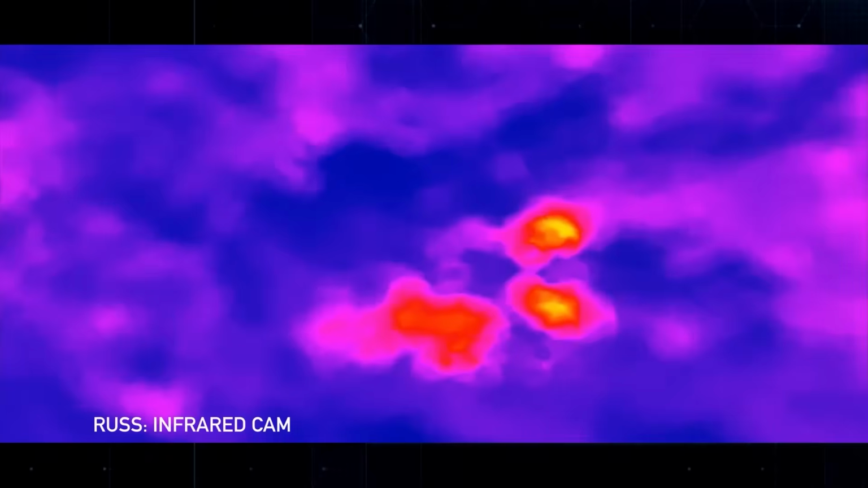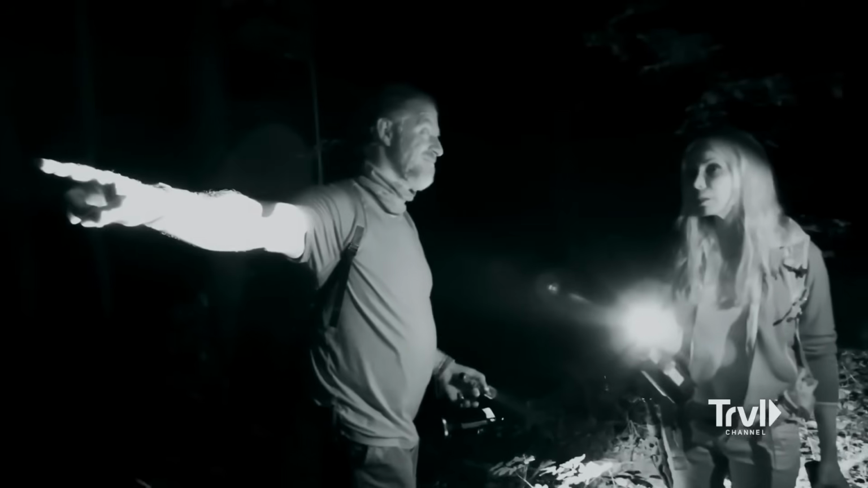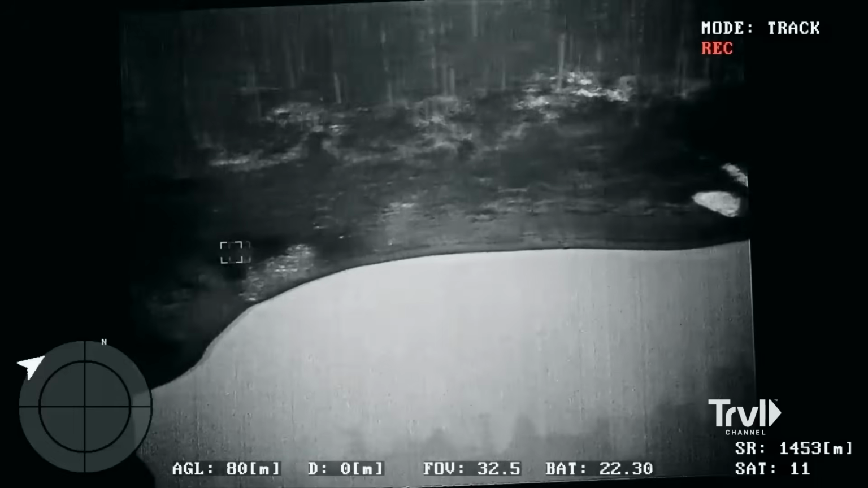But then, out of the thermal wash, it returned. A surge of heat. Mireya turned toward it, her body tensed. She took a step forward, eyes locked on the scanner. Russell adjusted his position as well, angling for a cross approach. The plan was instinctive now. Flank it, surround it, trap it if they could. Ronny leaned in, zooming the drone lens with precision, tracking every detail from above.